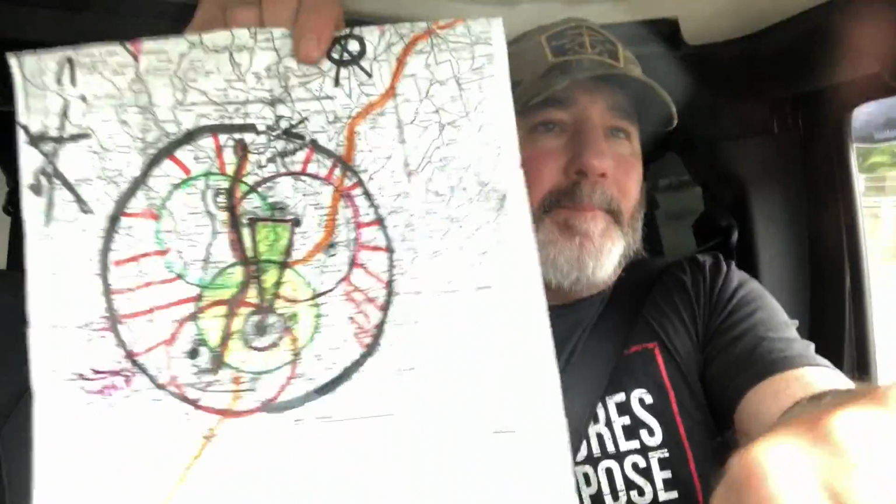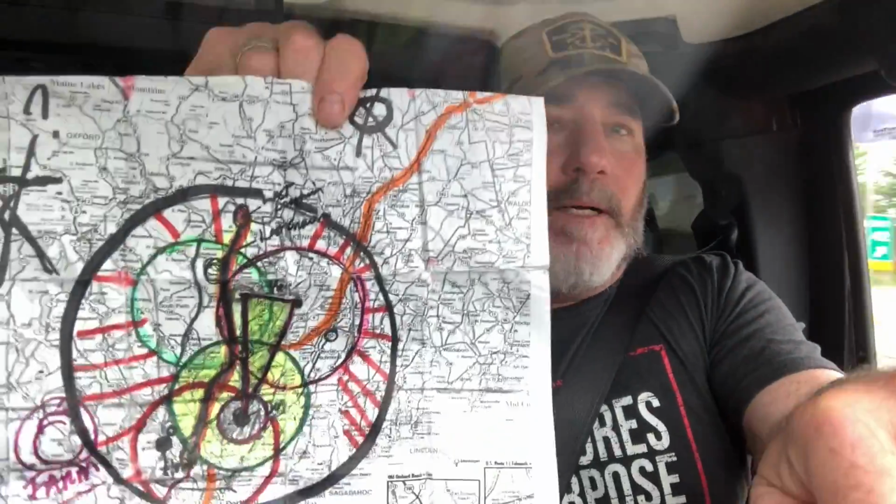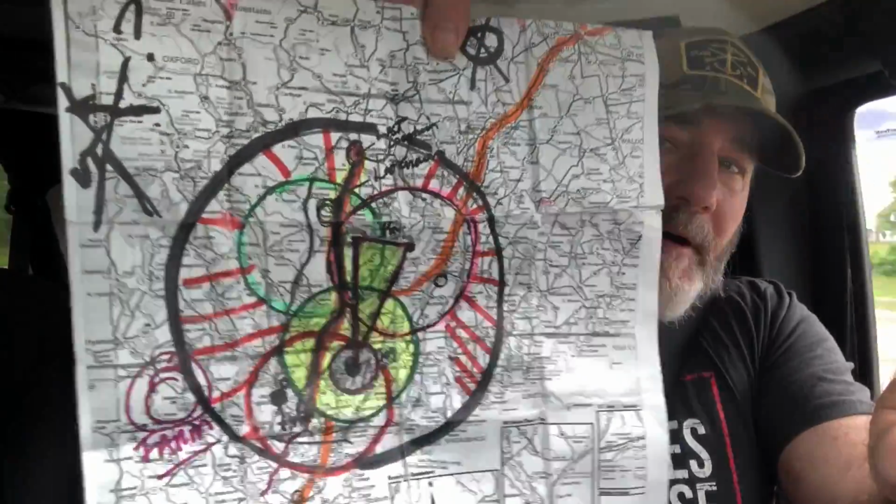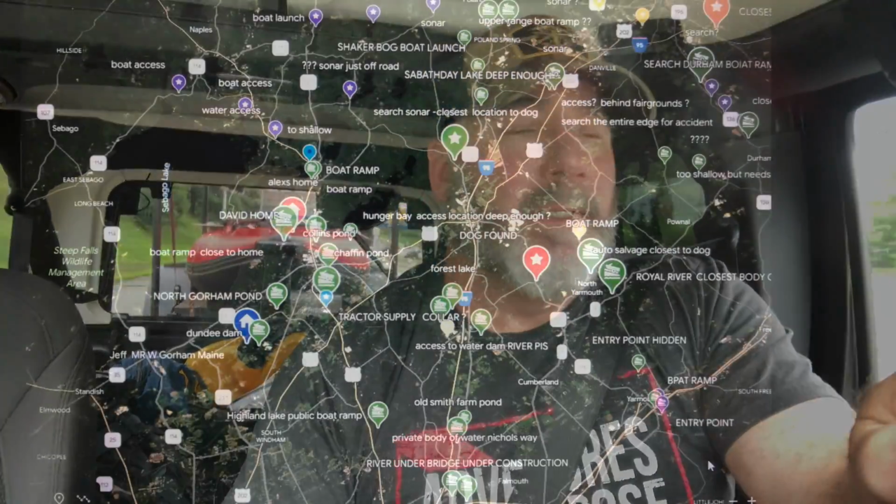So I'm going to do everything I can. This is the map. I'm going to try to stay on the road here. That's the map of my planning for the weekend. So it's Saturday and Sunday I'm doing this. I'm going to see what I can do to bring him home.